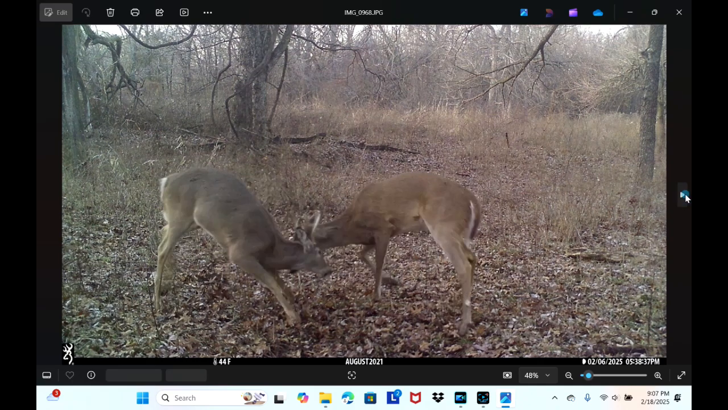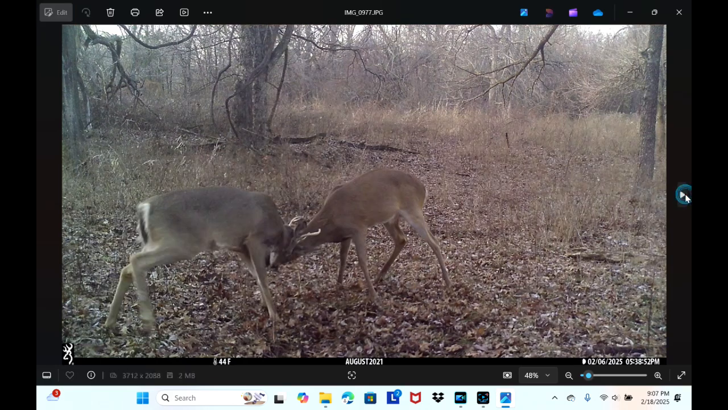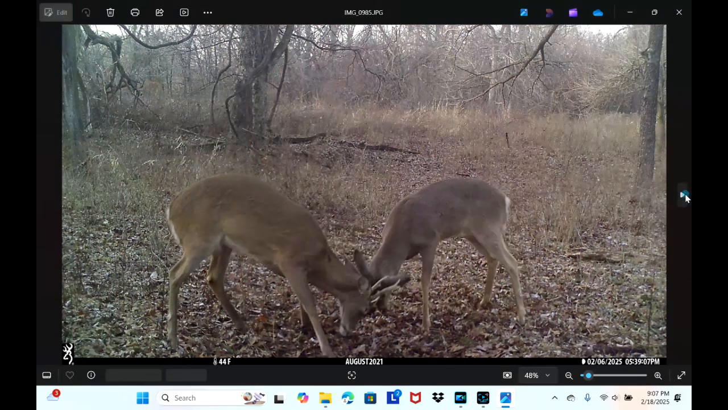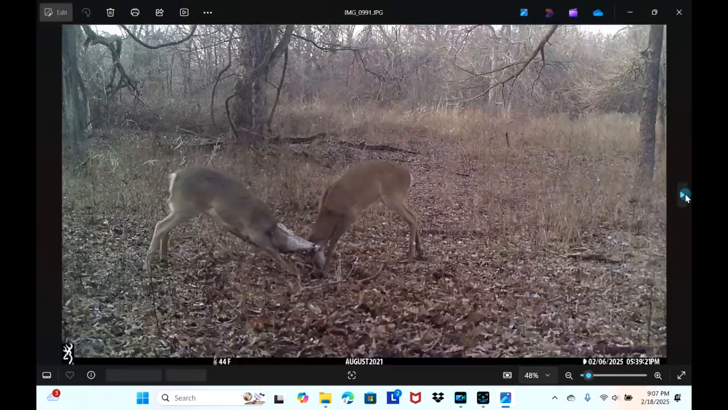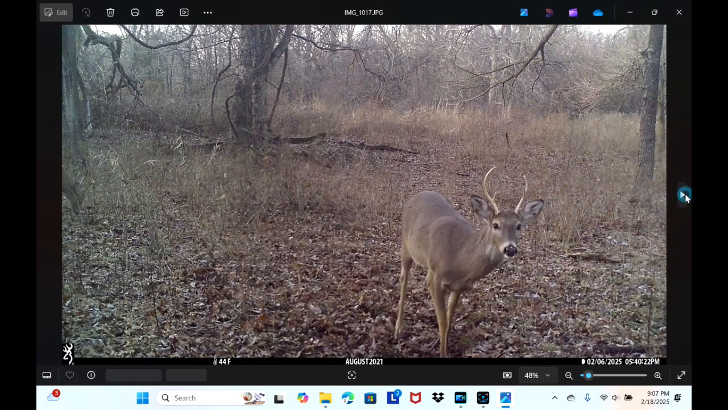Every once in a while you'll see one with an eye out, but it's kind of rare, honestly. And these aren't fighting to the death this time of year, but they're still not goofing around. I mean, they're grunting. You can see the ground getting tore up even.